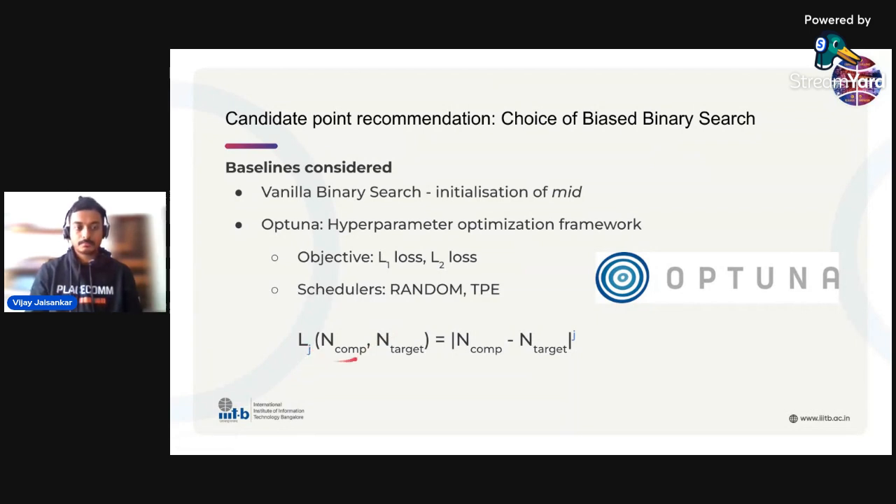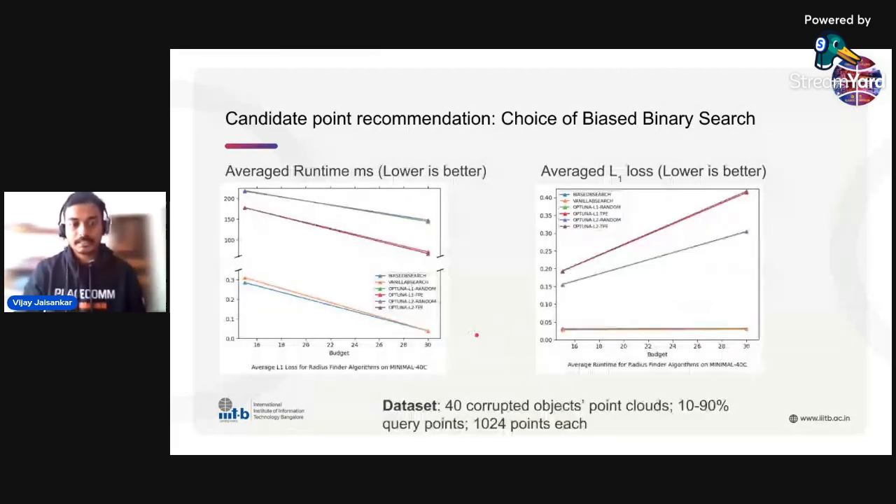So n comp is the number of points computed with a particular radius threshold, and n target is what is requested. We take the absolute value and raise it to the power of j. So we have the L1 loss and the L2 loss, which follows from this. Now, what you can see is we took a small data set of 1024 points each, corrupted objects from the ModelNet minimal, what we call minimal 40C dataset, and we queried for different ratios of query points and averaged them out. The reason we took the smaller set first for a pilot study is because we were able to get results much faster, and hence we could compute the averages much faster.